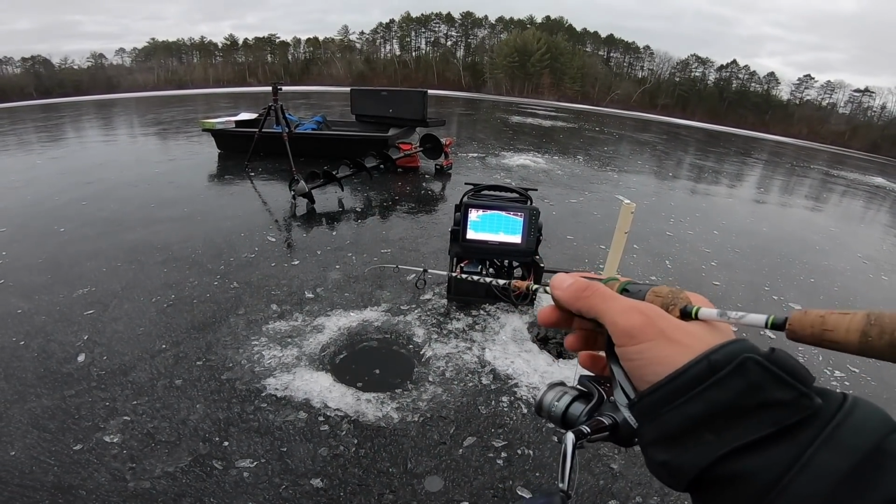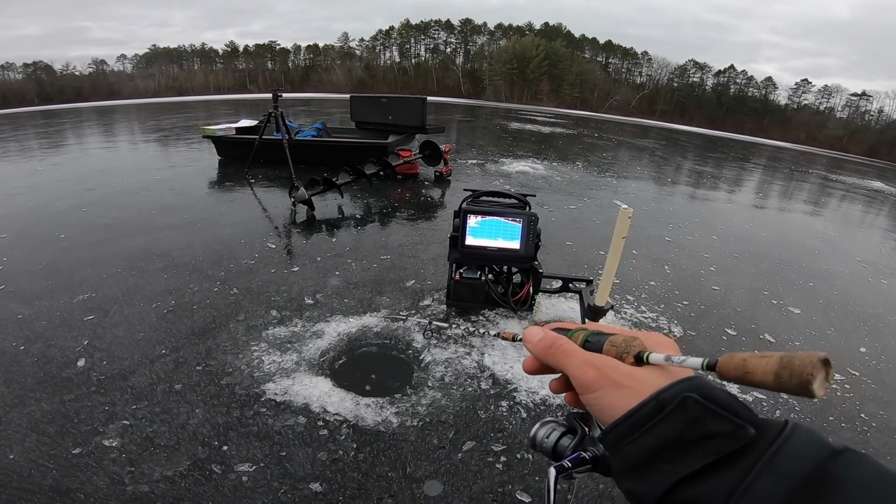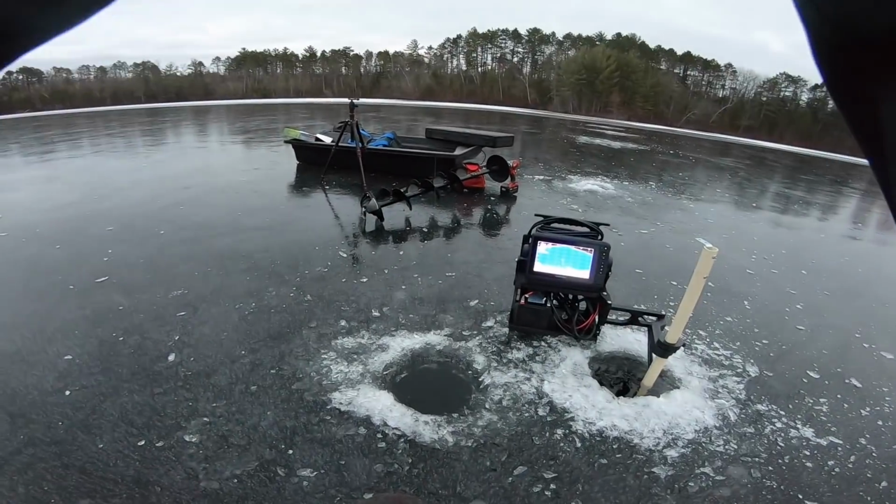So I'm going to drop back down, and hopefully these next 20 minutes here before the sun goes down is absolutely crazy. Oh yeah, this one's coming. He's flying. There we go.